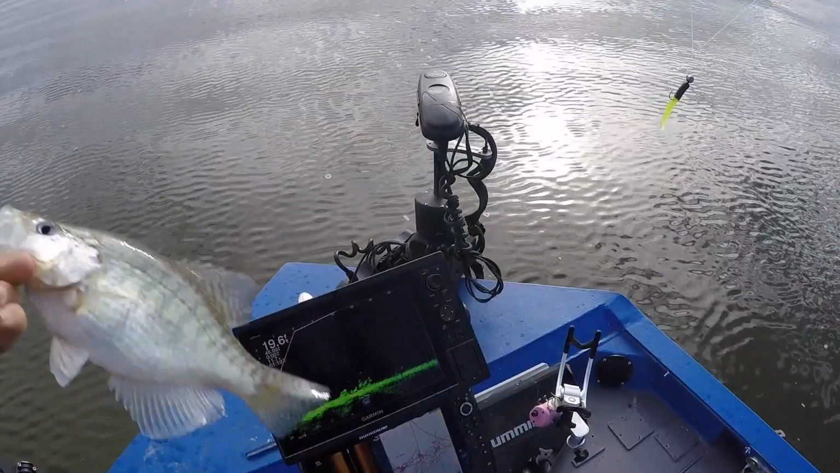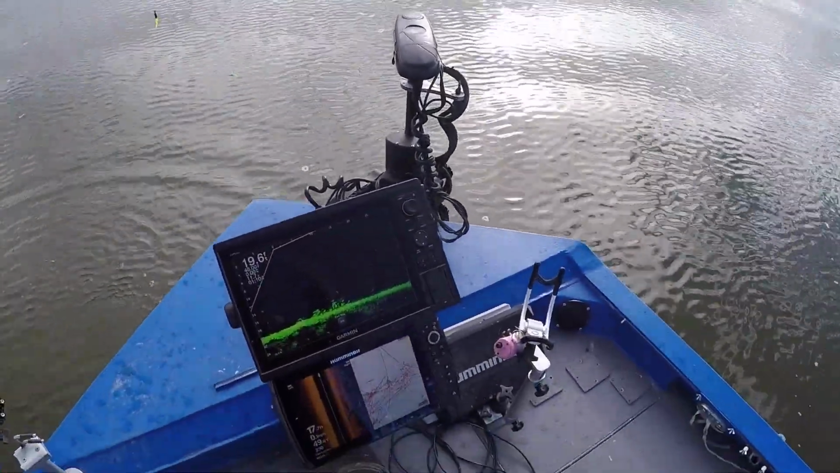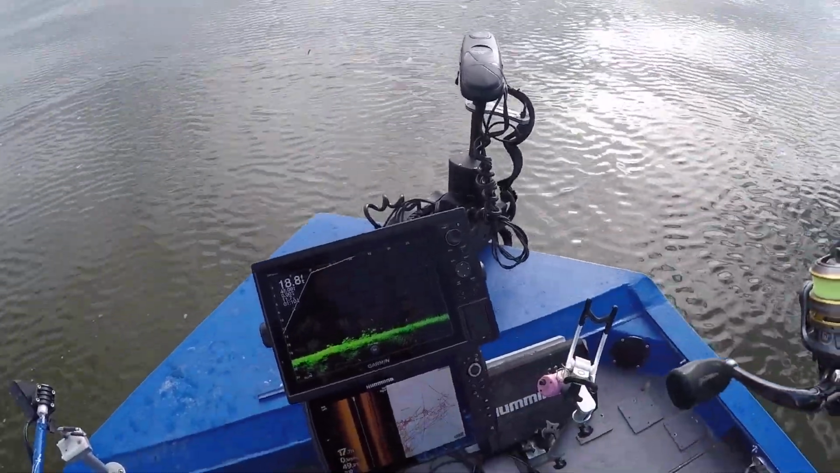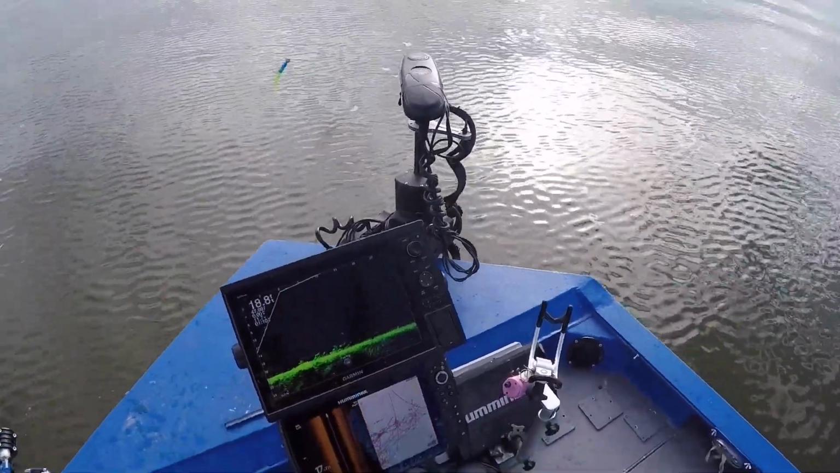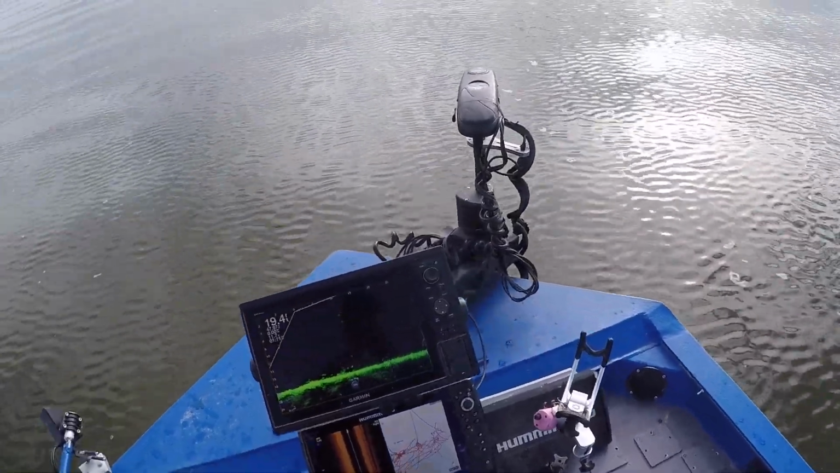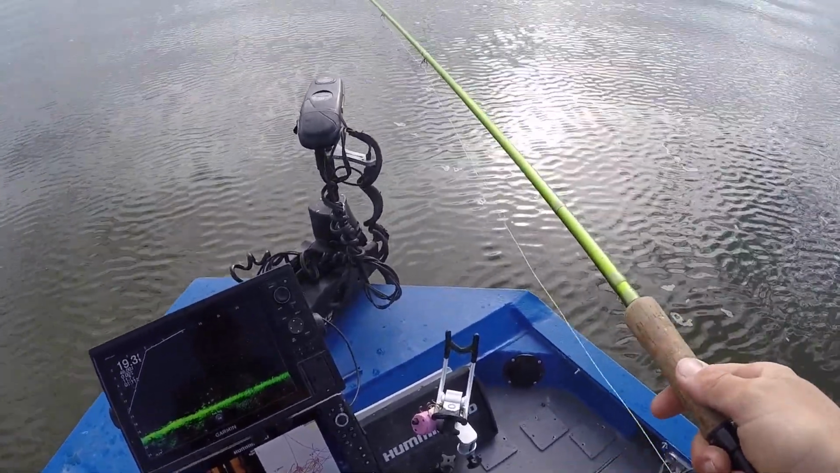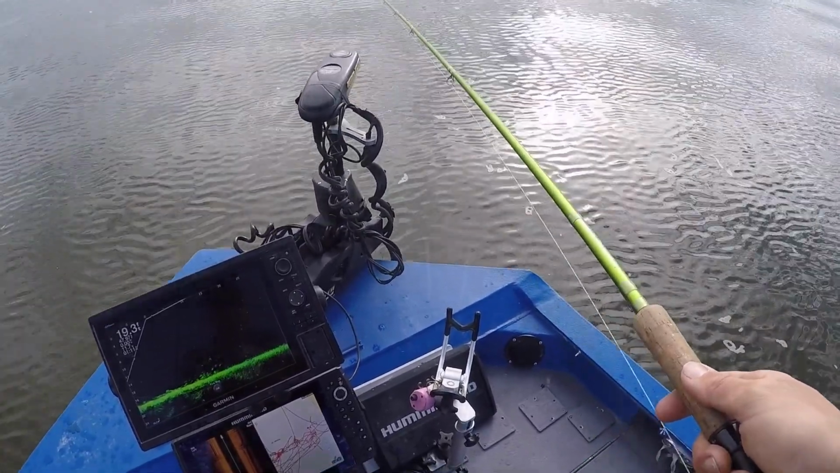Another awesome fish. So I've been out here for a little less than a half hour. You guys can see there's that fish. He's going right back down to the bottom. That's fish number 18 that I've caught so far. So this is just an awesome time of year. Yesterday I was out here and ended up catching a total of 151. So just a great time of year.